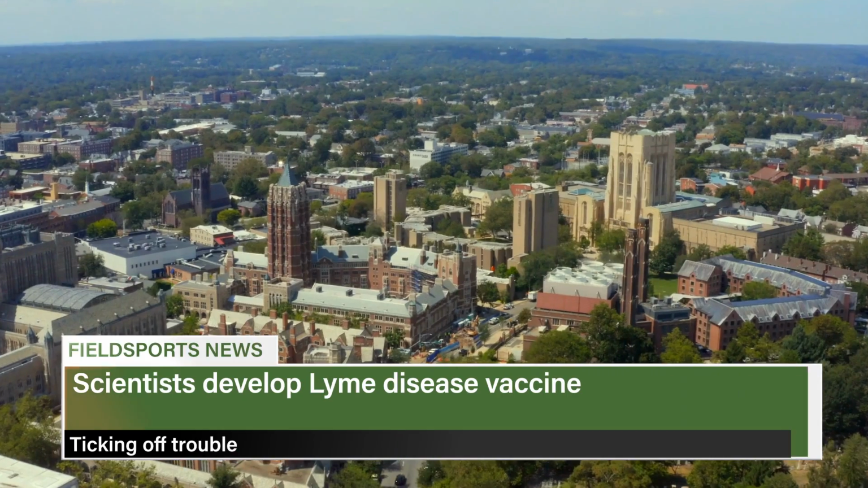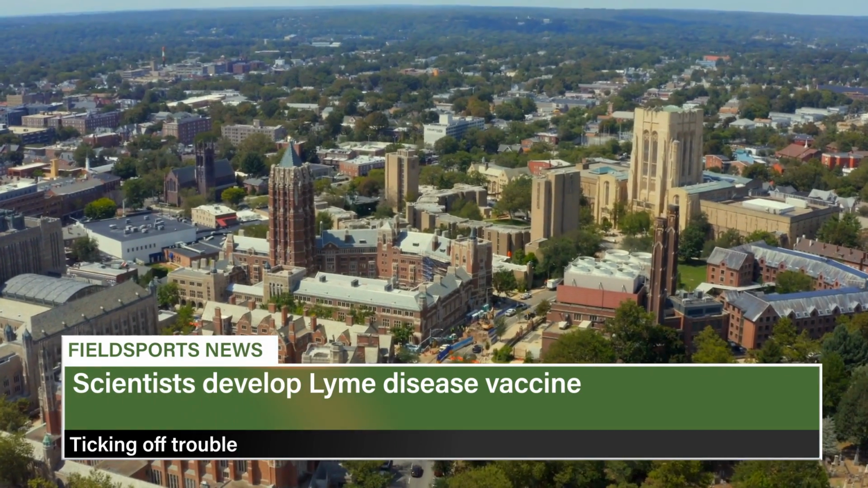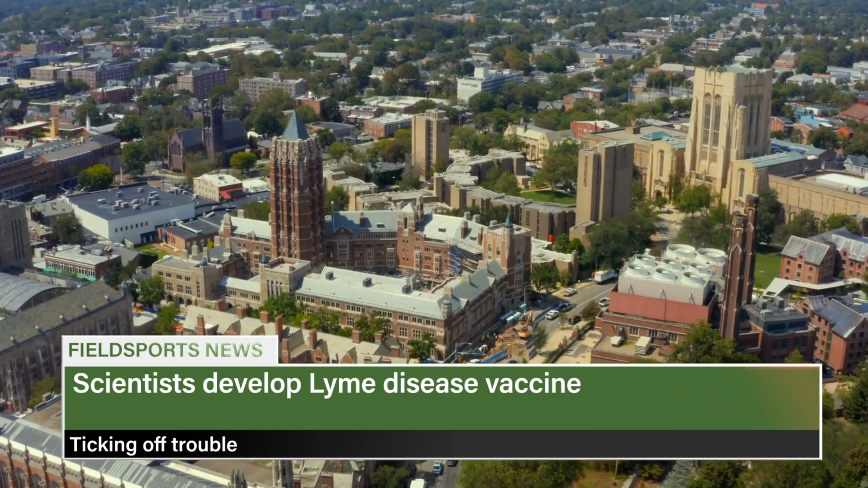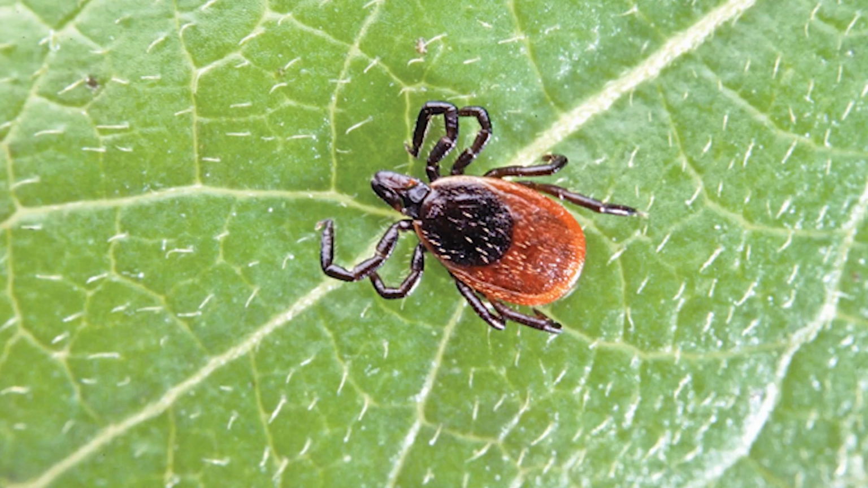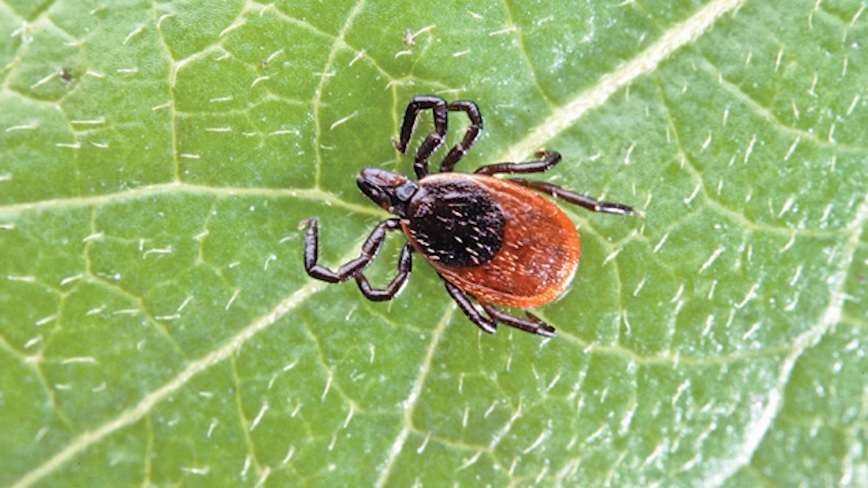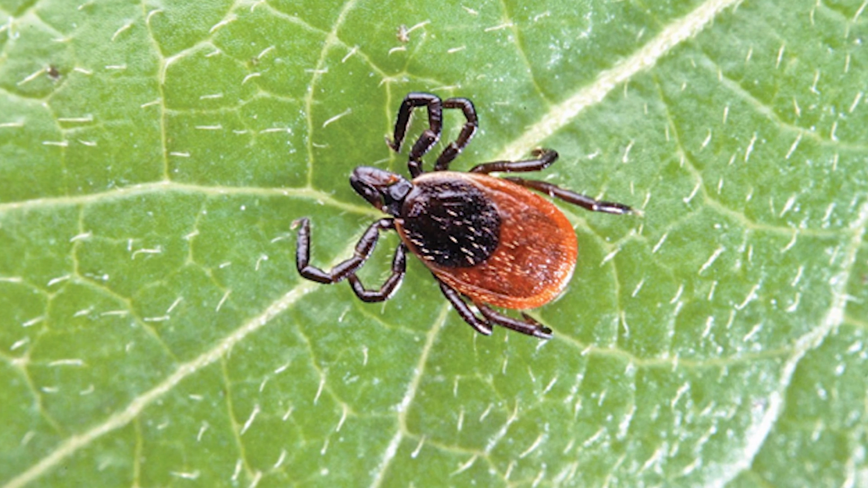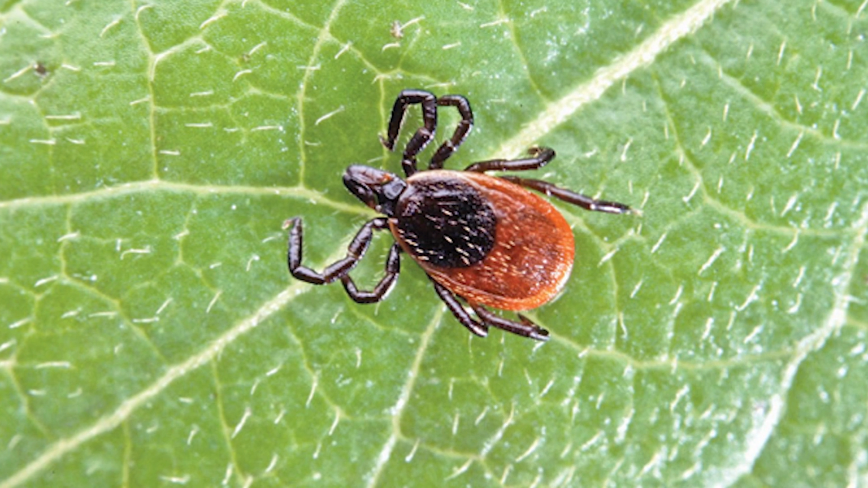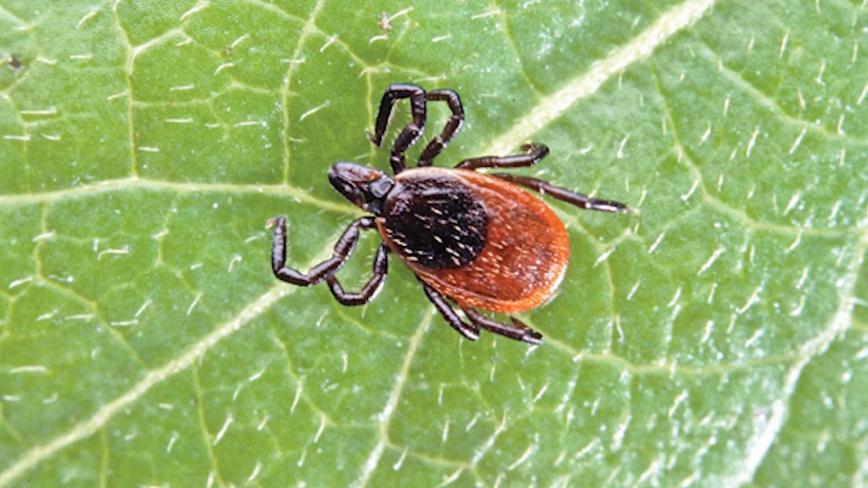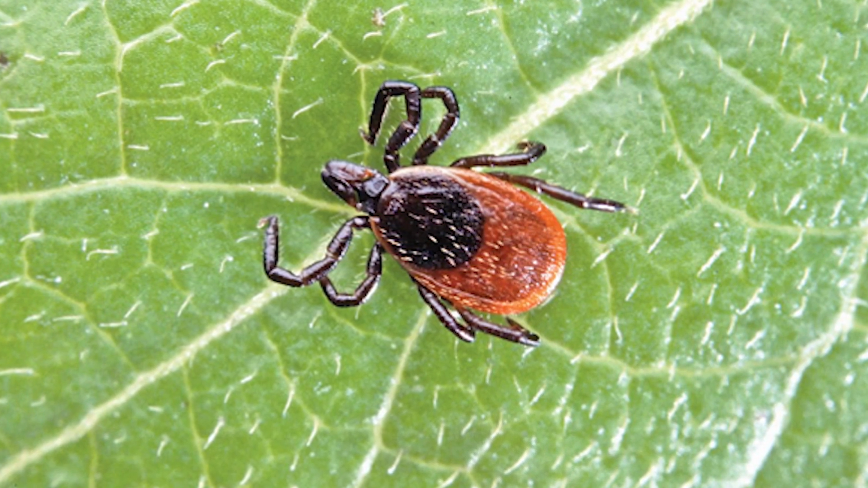Scientists at an American university are developing a vaccine against Lyme disease. Researchers from Yale University have so far only tested the vaccine on guinea pigs. The Yale Daily News reports that the drug hasn't undergone clinical trials yet, so its effectiveness on people is unknown. The study focused on human diseases carried by black-legged ticks, also known as deer ticks. A human vaccine could take up to 5 years to develop.